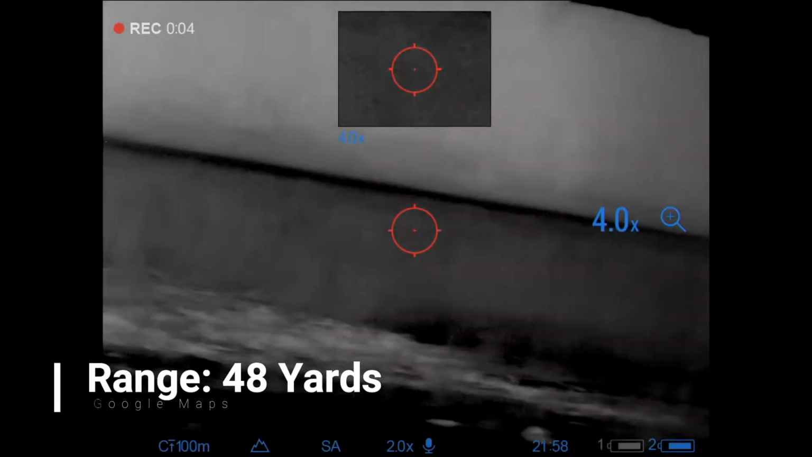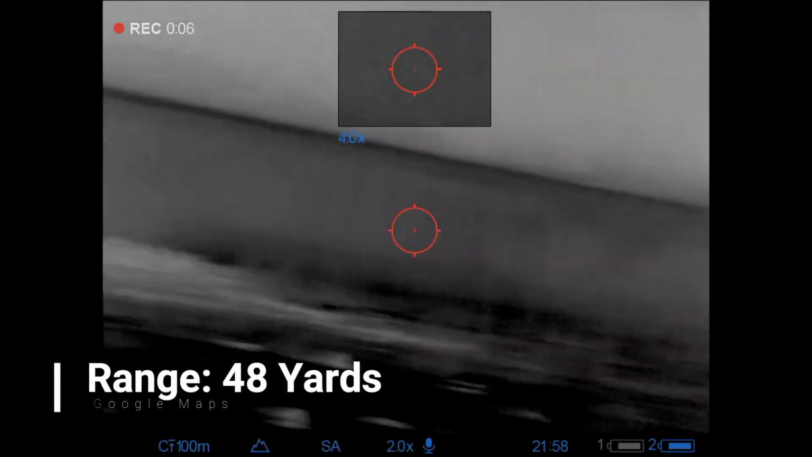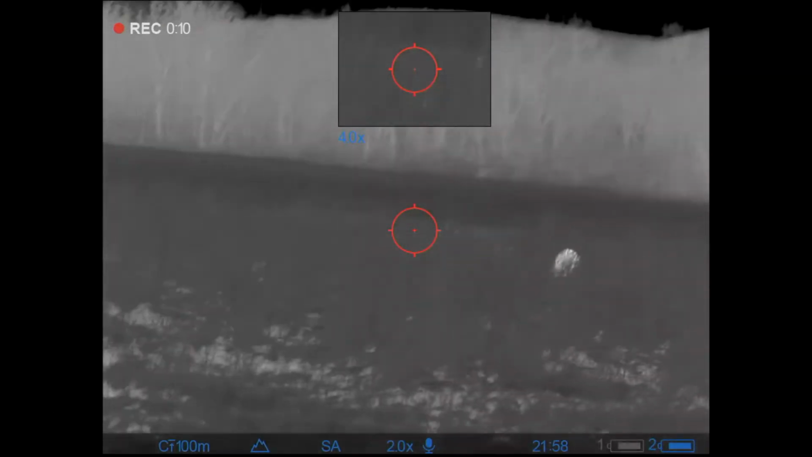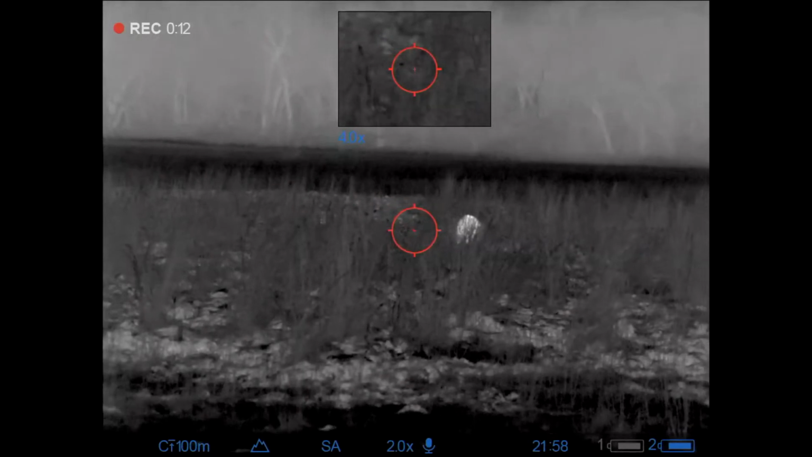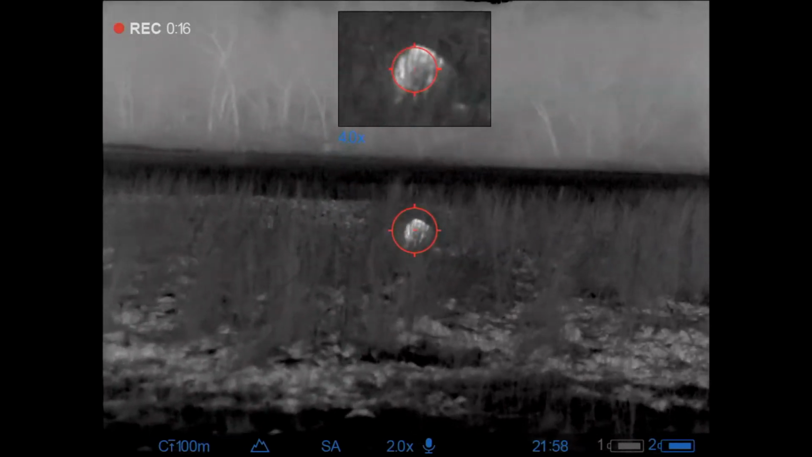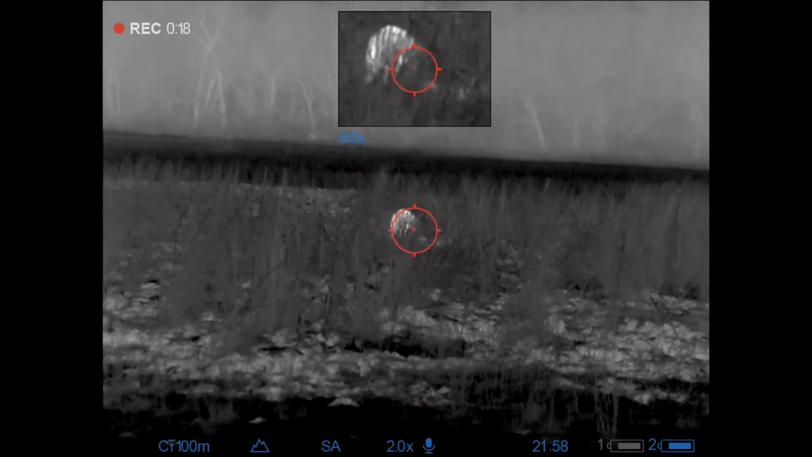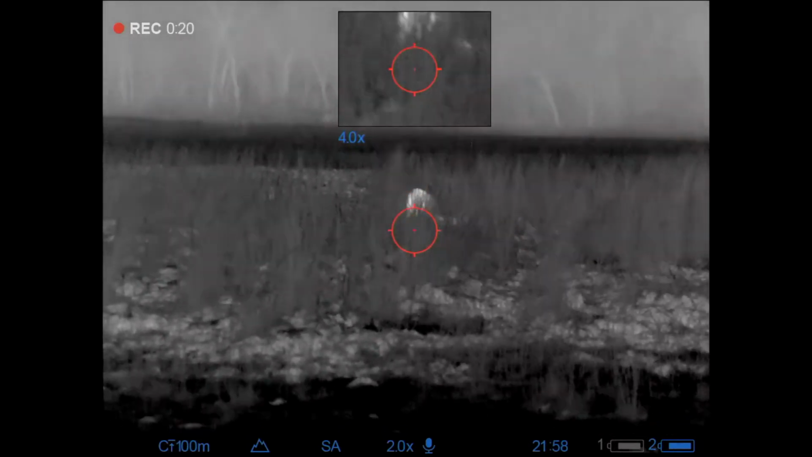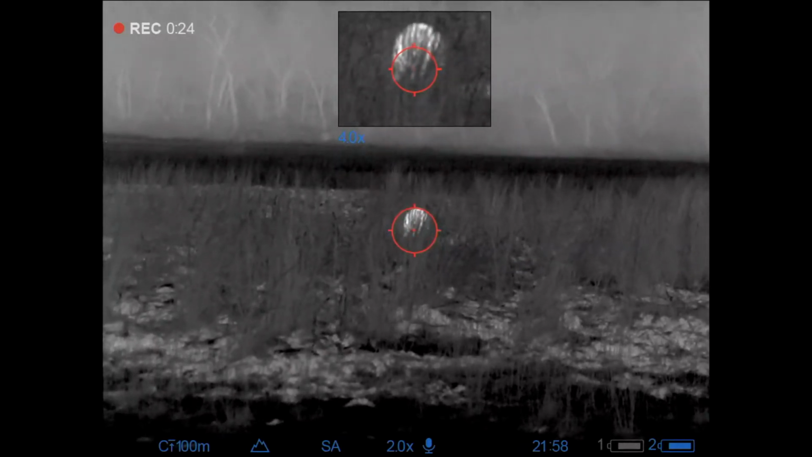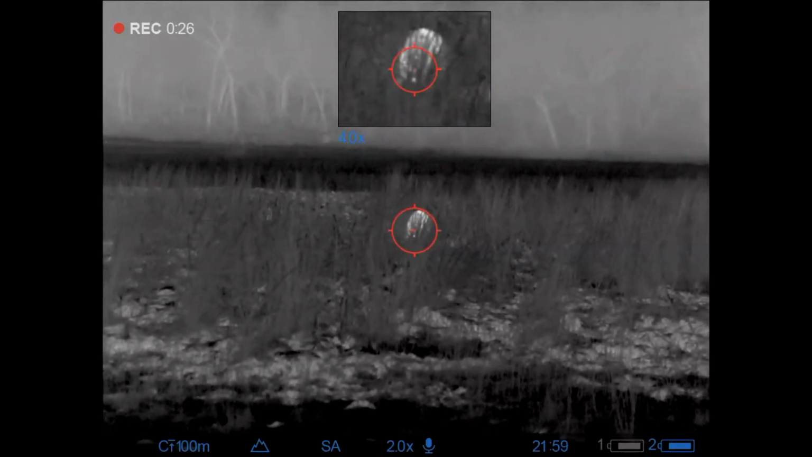I'm actually standing on the cement feed troughs because the ground is extremely soggy at this point and muddy. So this is my best way to get a good angle to be able to take a shot at the hog. And I just checked left and right. There he is tearing up the ground. But I know I've got a clean background over here. I do have to worry about cattle on this property.